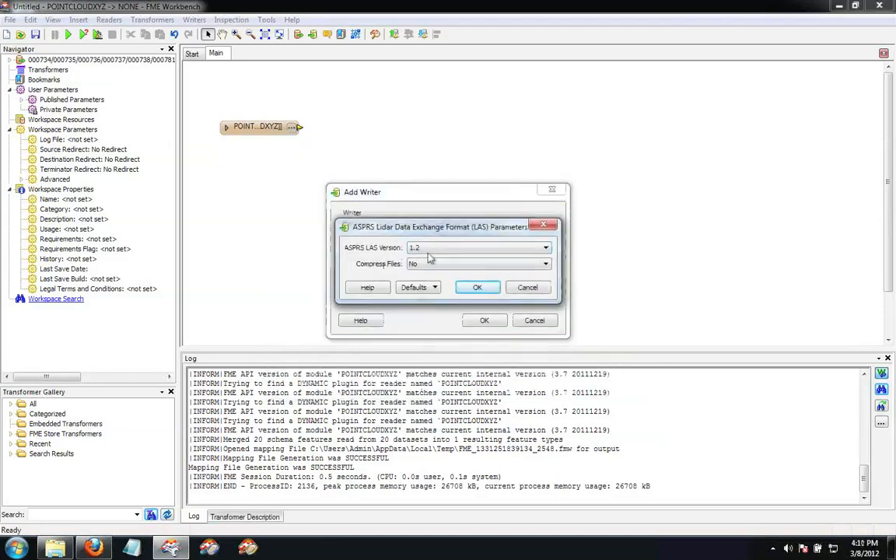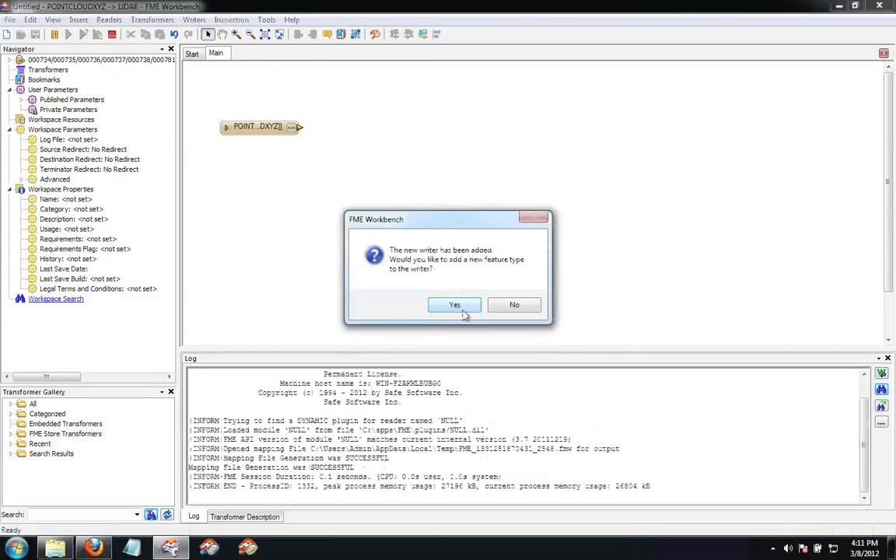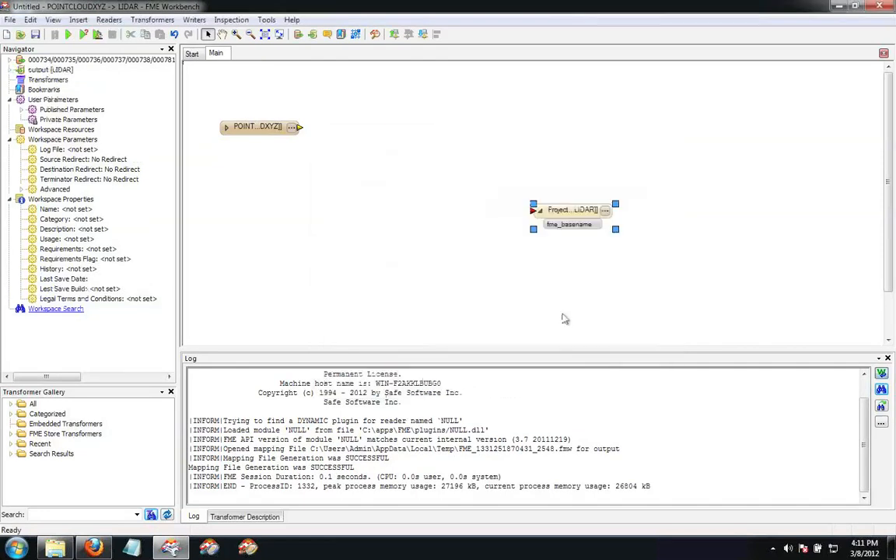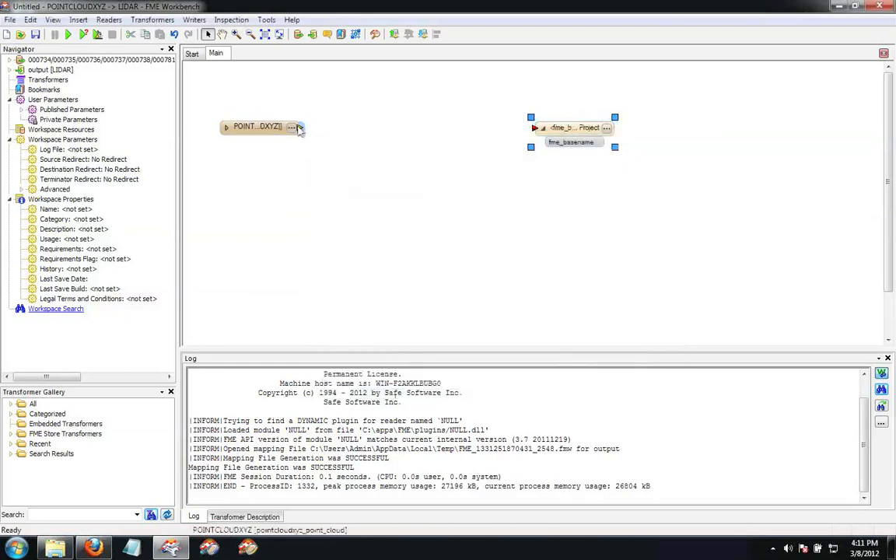And we can adjust parameters. Let's go with 1.2, it's as good as any, Dimitri? Yes. And we won't do anything else here. All right. And it asks me would I like to add a new feature type. Yes. I'm going to go ahead and say that it's a feature type called project. And actually, no, I need to leave that out, because I'm going to just go and make one output file for every input file. And so there I've got my translation configured, and I'm going to hit run.